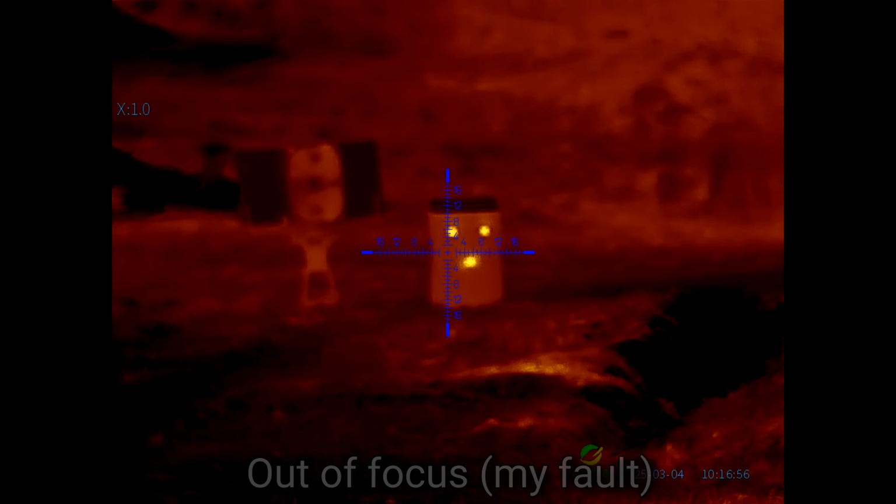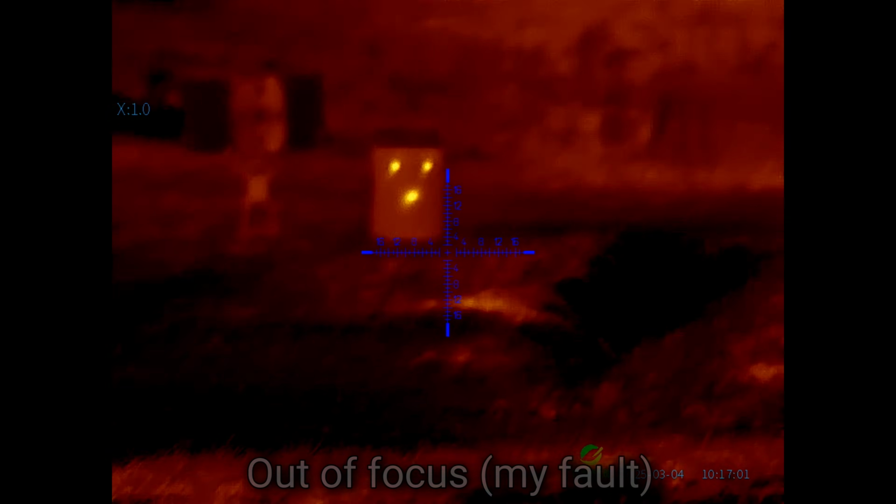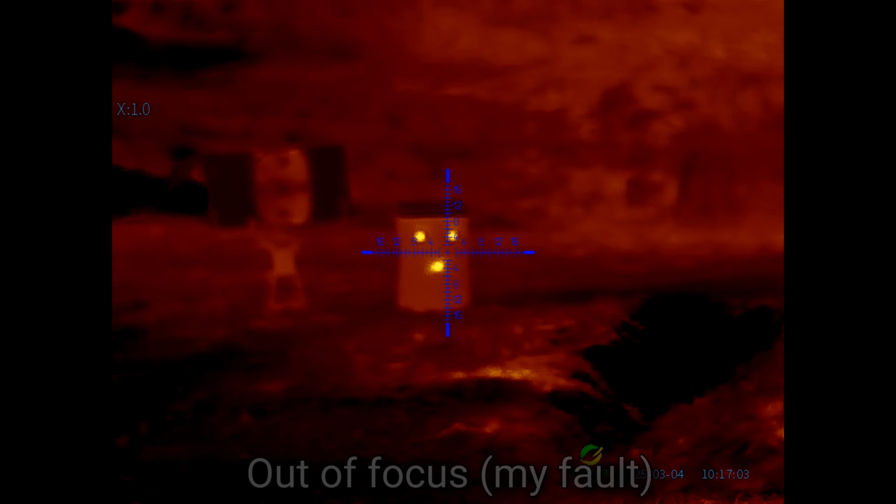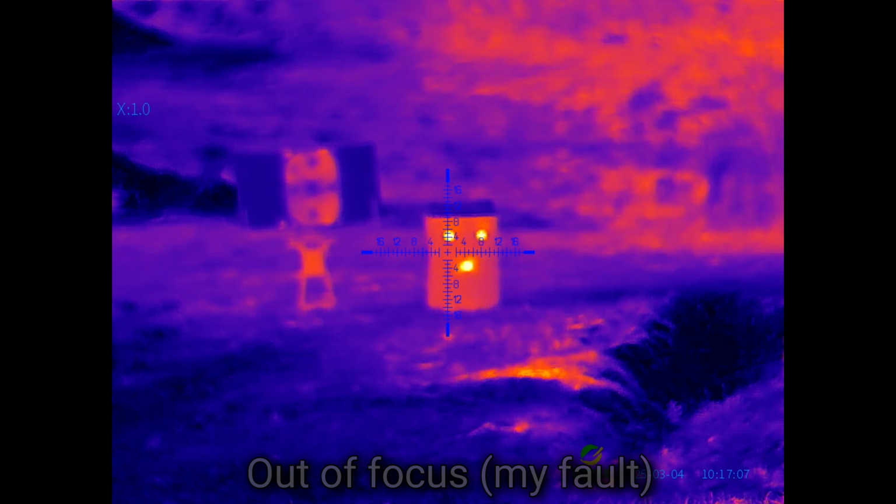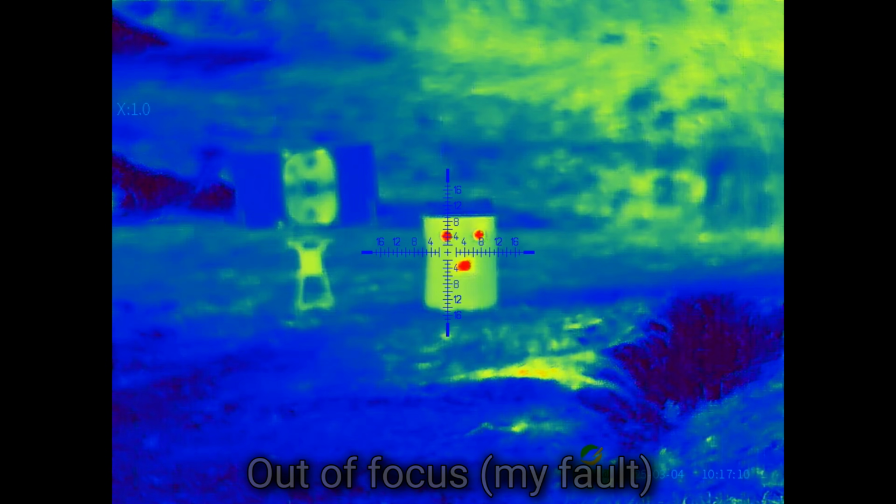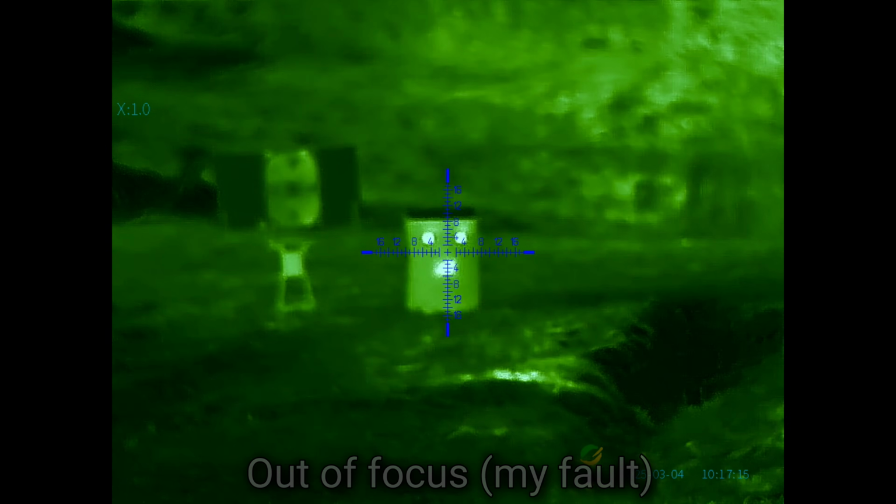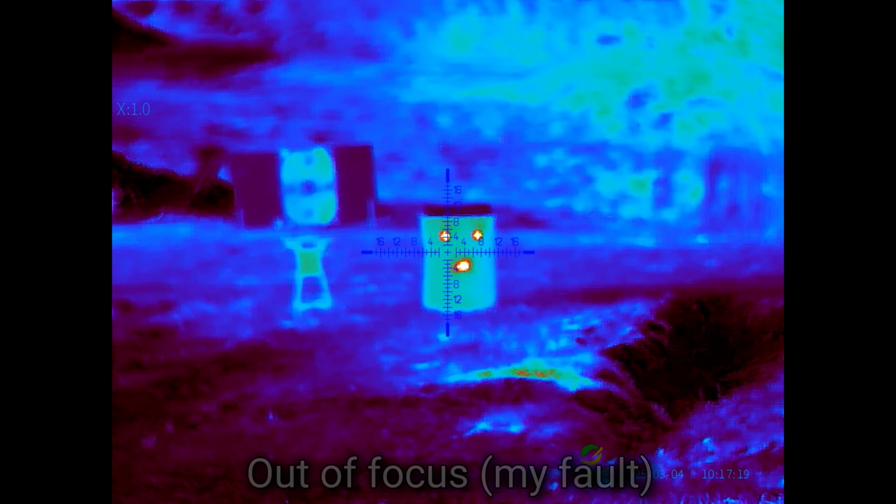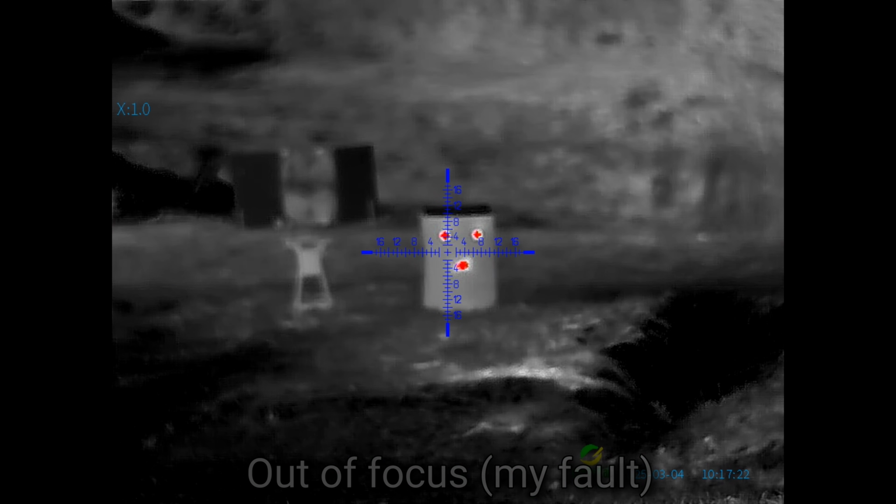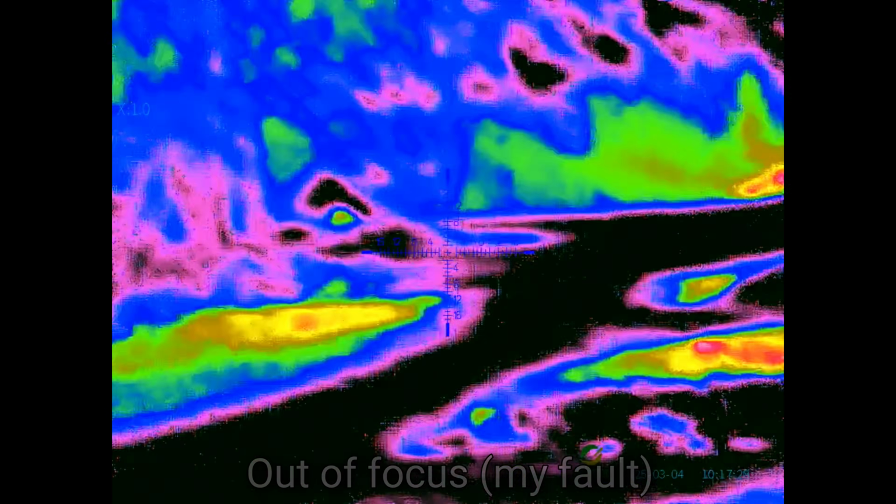And now this is sepia. And again, I think it's probably kind of weird looking out here in the day when it's cold. Can't wait to try this thing out at night. Iron bow, rainbow, classic green night vision, aurora, and red hot, jungle, medical.